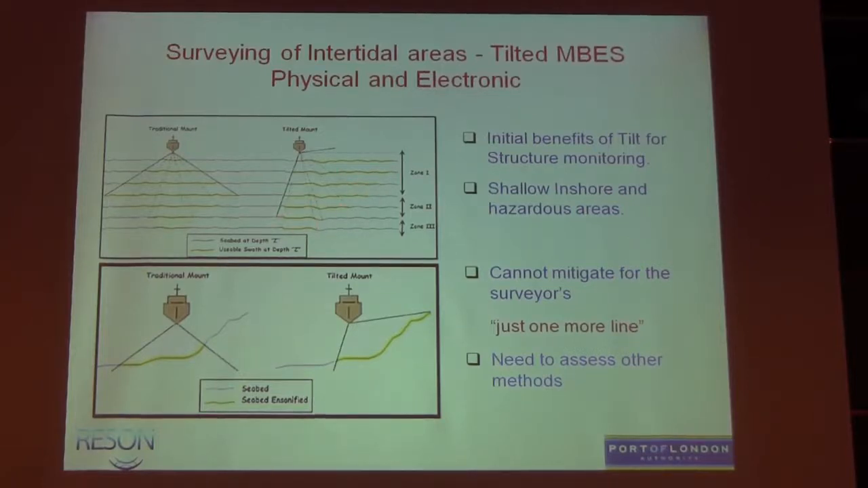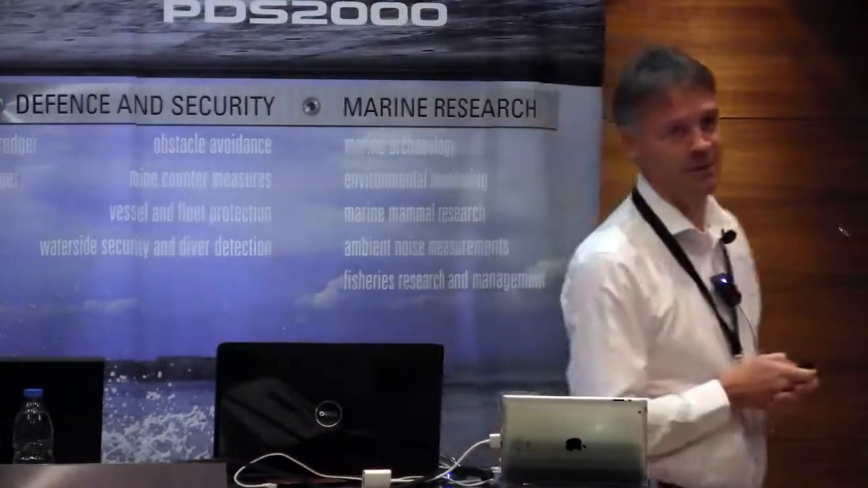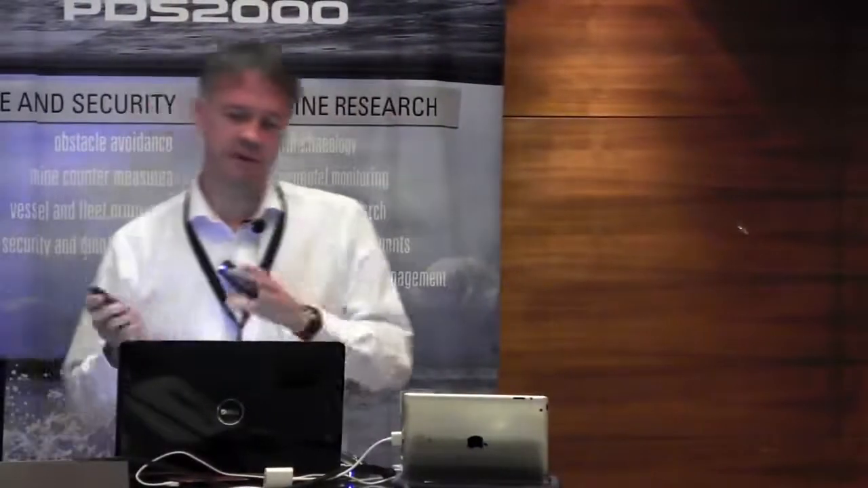The green areas are the areas you're sonifying. So if you're just in vertical mode and tilt mode running the same line, you cover a lot more in those shallow depths. So we keep the boat in the deeper water, at least we say we do, or we try to do, and we're covering all this area up here by having it in tilt. So really useful. One of the issues is, I was a field surveyor for quite a few years, and that phrase, just one more line before we go home, used to be something the crews were consistently annoyed with. And we've run 2 multi-beam heads into hard bottom and had to replace them with RESON, which is unfortunate. So we really did need to assess other methods because we've got a lot of intertidal area.